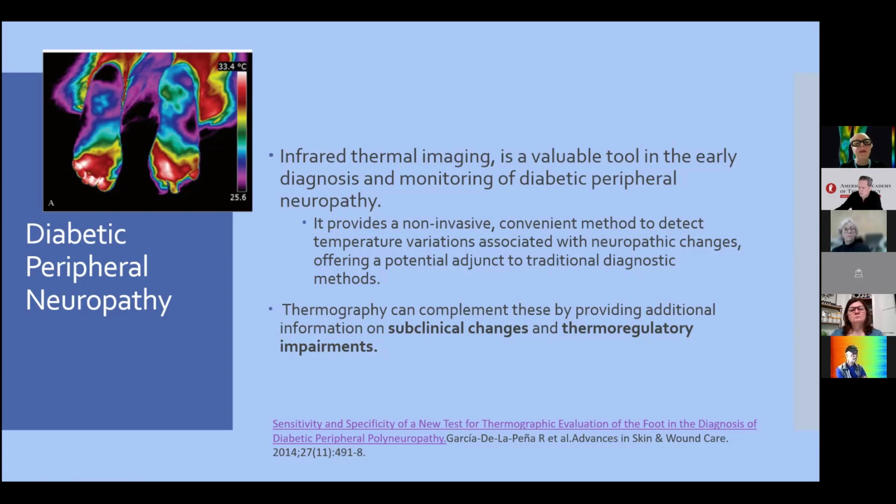And early in diabetic neuropathy, we have small fibers compromised, with symptoms like hot feet at night, for example, and the EMG will be a very normal test in this part of the disease. So thermography, infrared imaging, can complement this by providing additional information on subclinical changes and thermoregulatory impairments.